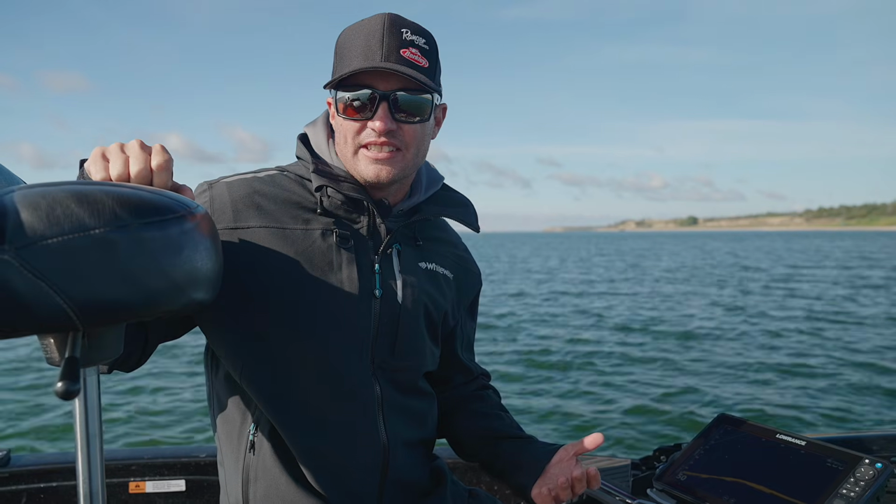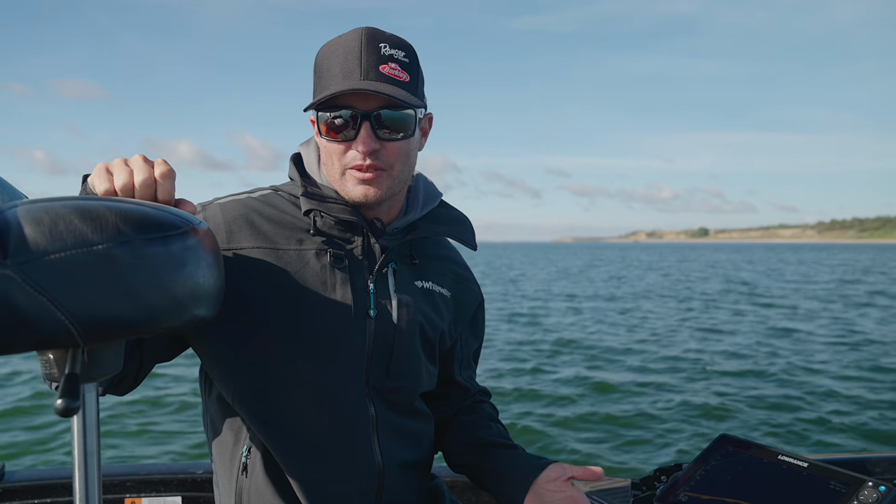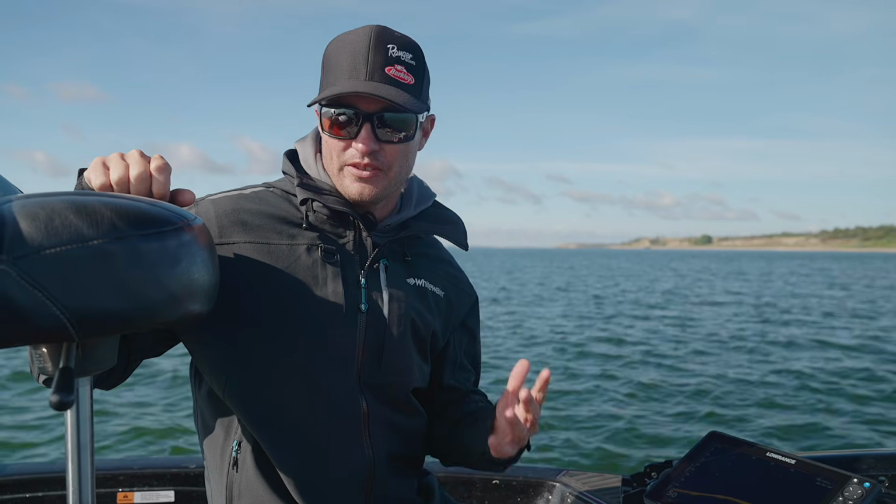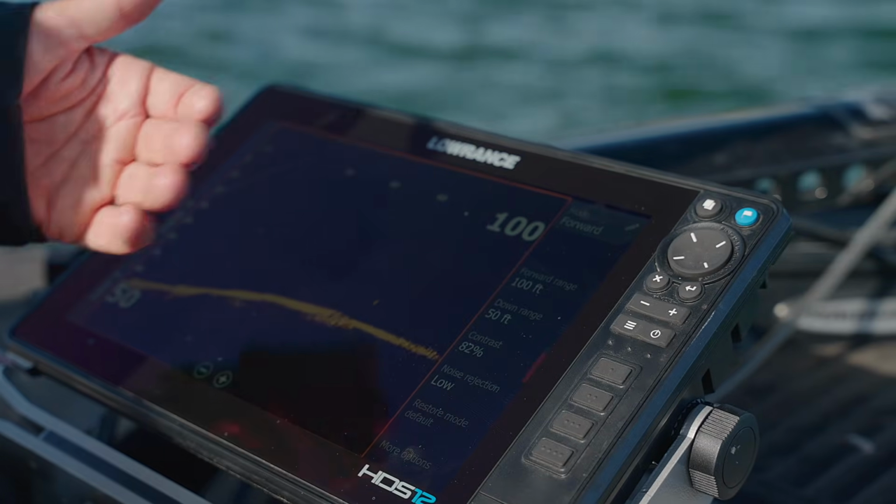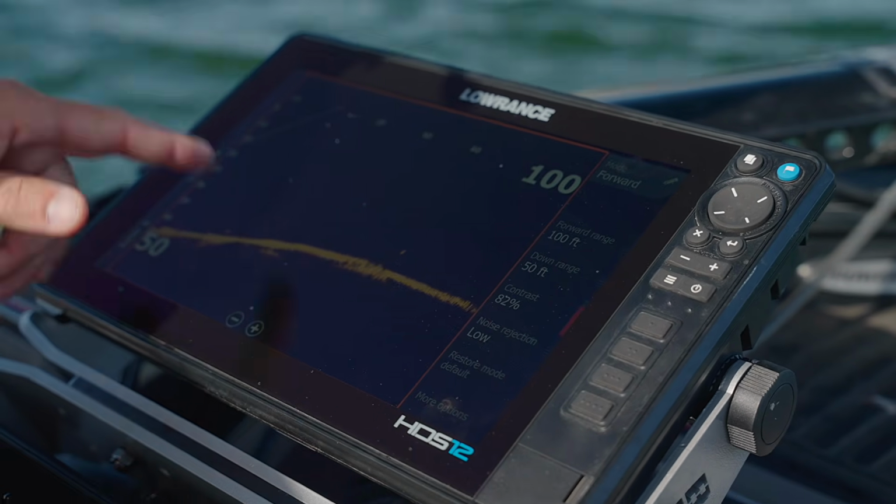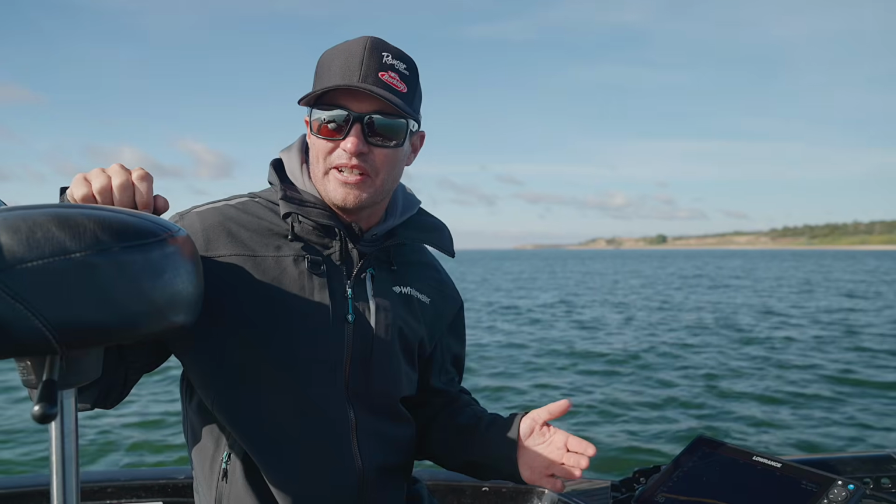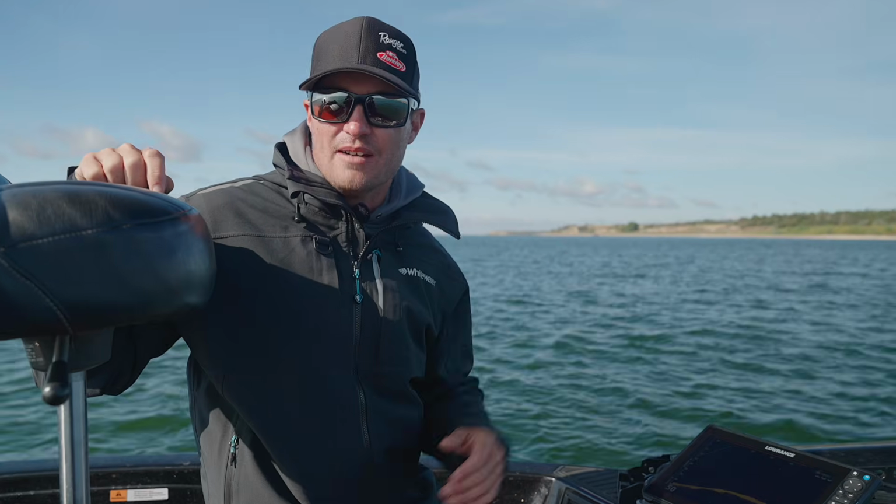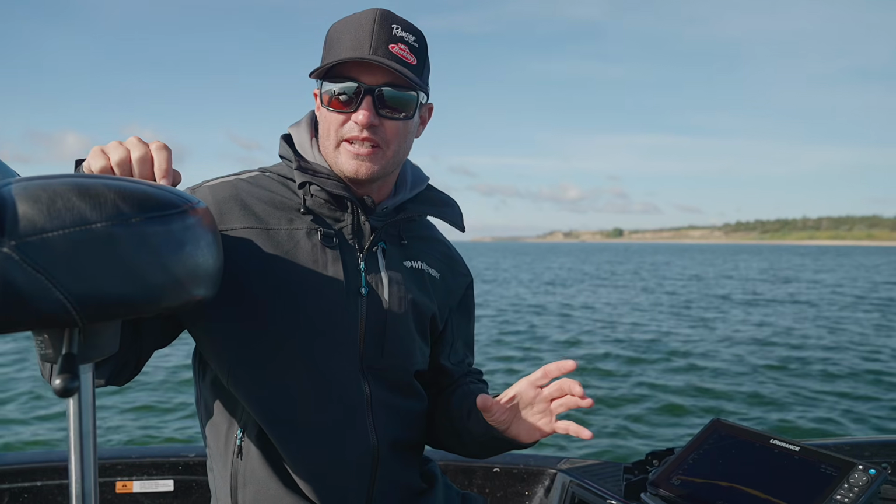When it comes to the Lowrance's Active Target, the settings are relatively simple the way they come default from the factory. There's just a few things to keep in mind, and the most important part is your range and your depth. Out here on Sakakawea, I'm fishing, say, 50 feet or less, but I'm really targeting the water that's probably 40 feet or less.